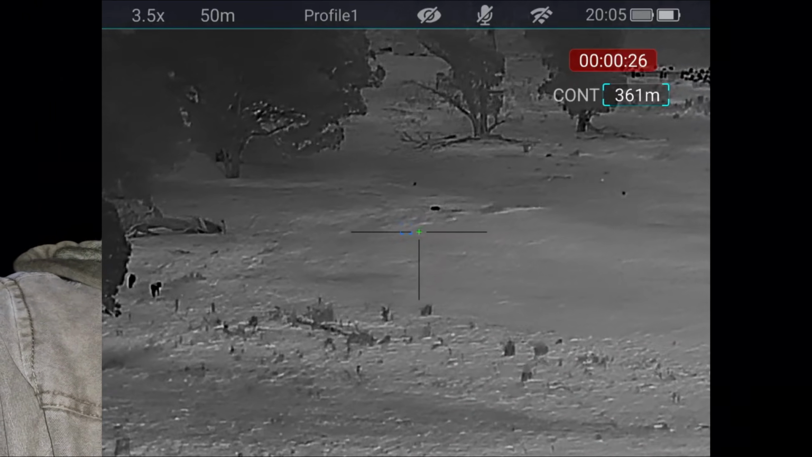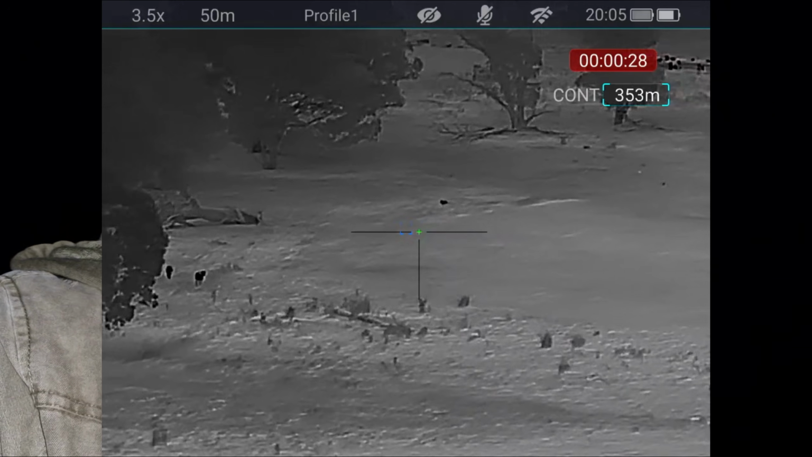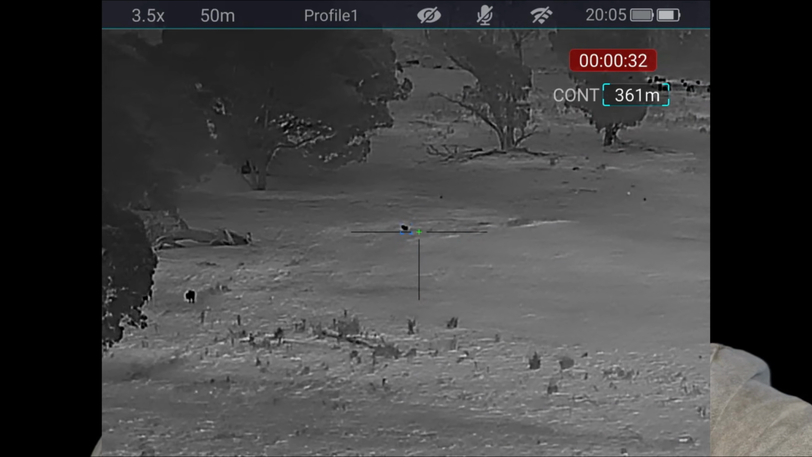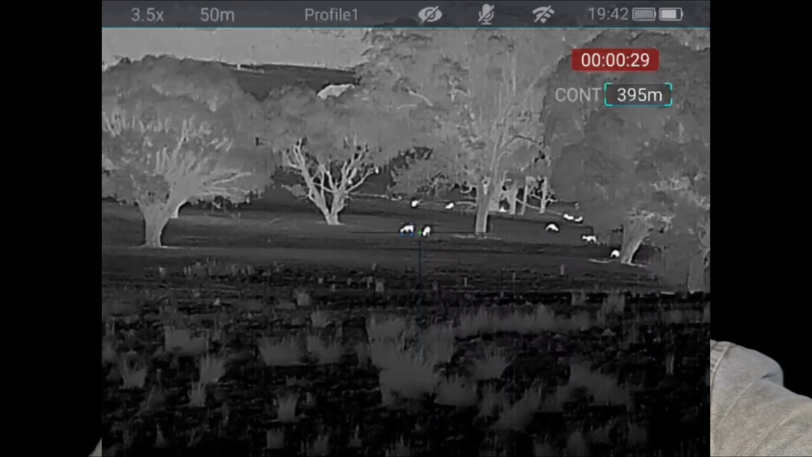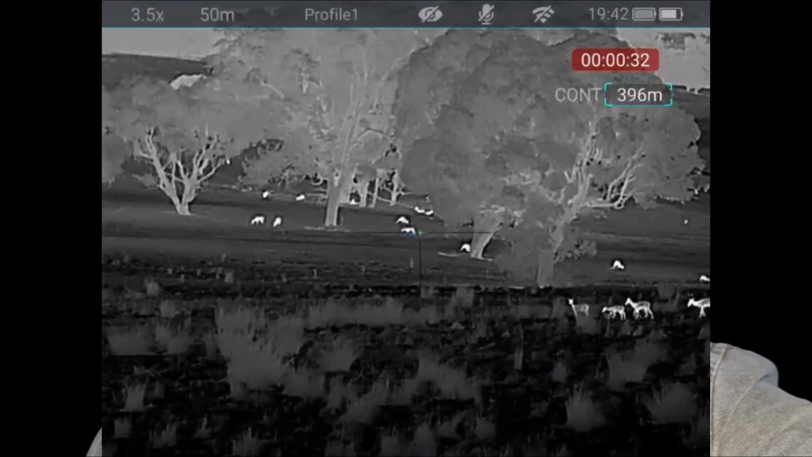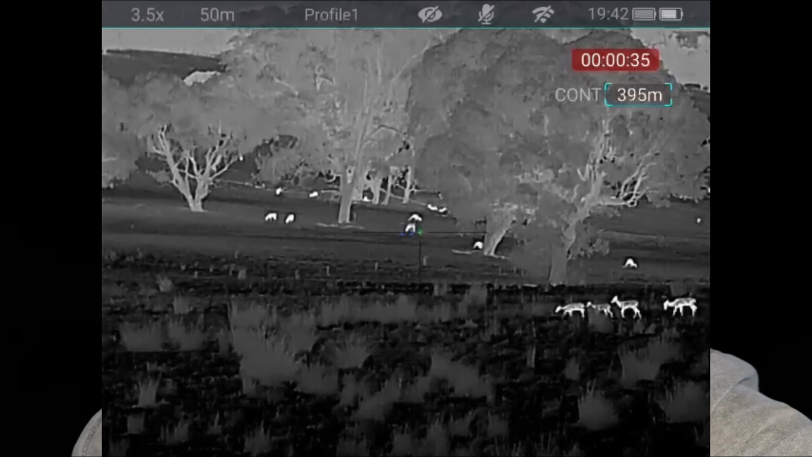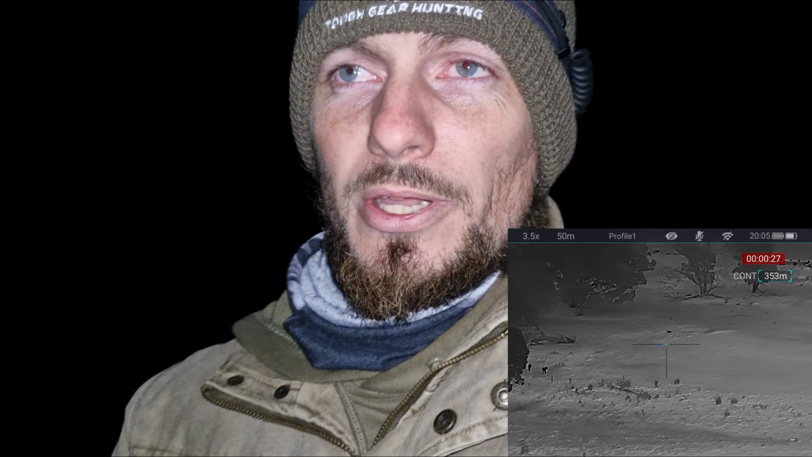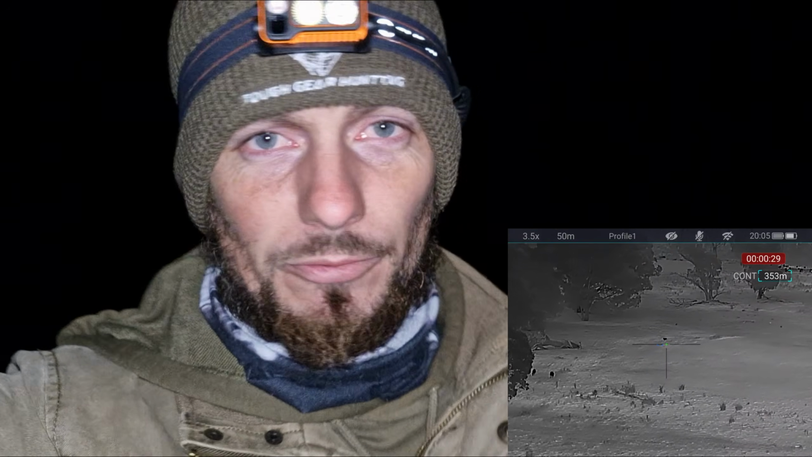Like I said, I have had confirmed ranges at longer distances, foxes out to 400, 500 meters, deer at those distances as well. So yes, if you're wondering, can this scope identify a fox beyond 400 meters? Yes, it can. 100% it can. So I hope that clears things up for you.